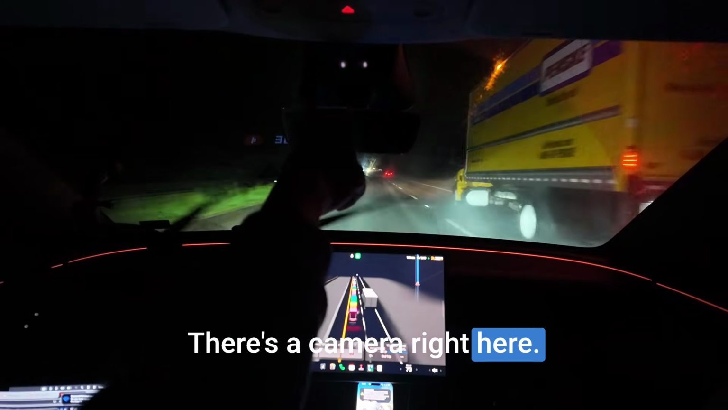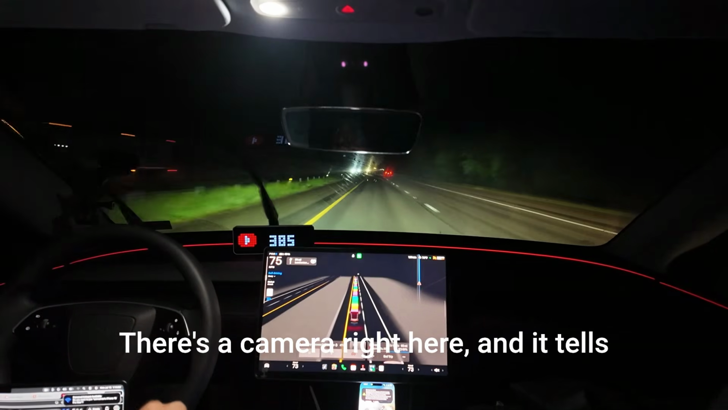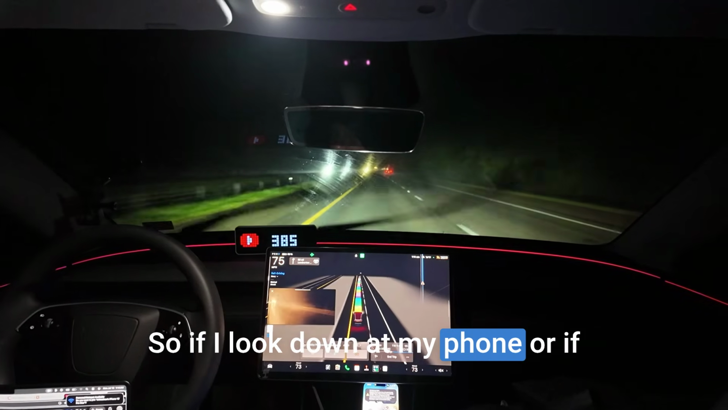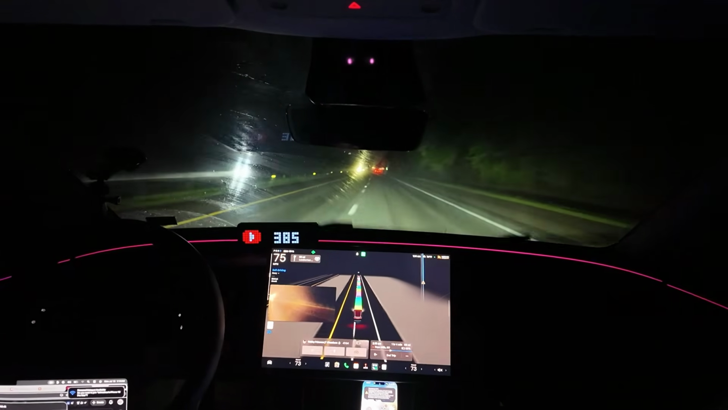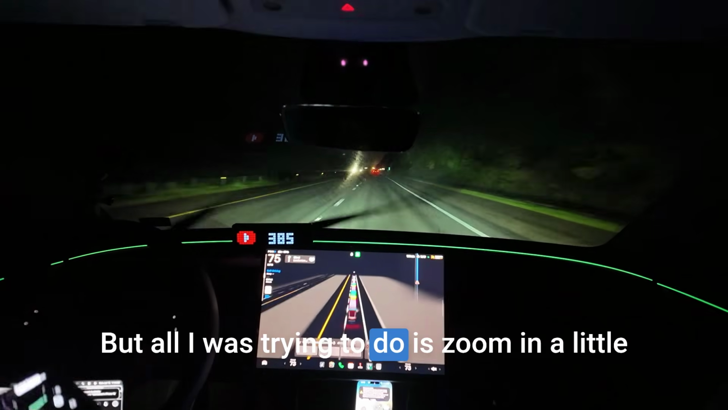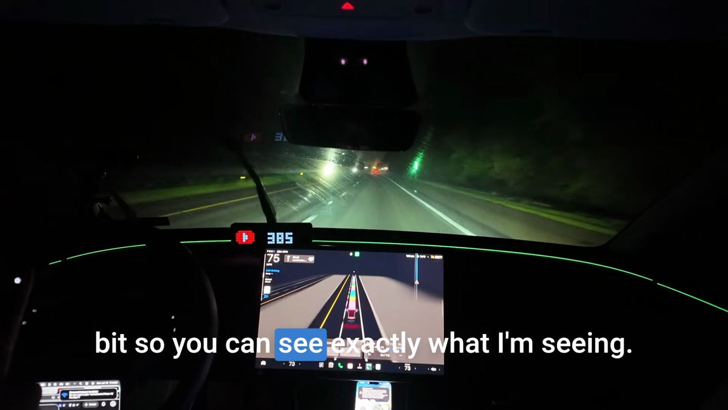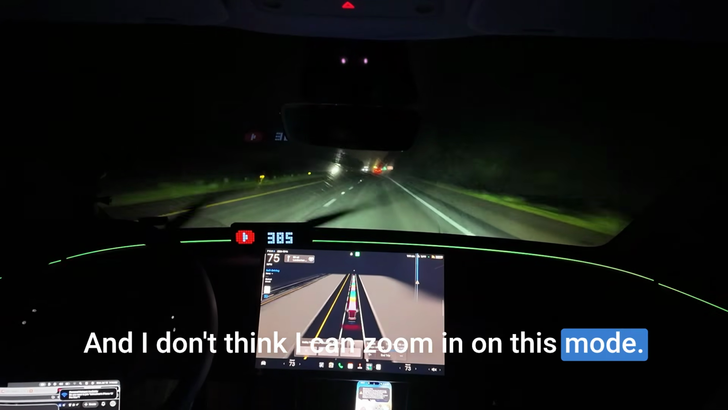There's a camera right here. I'll turn the light on real quick. There's a camera right here, and it tells me to please pay attention to the road. So if I look down at my phone or if I'm looking at another location, it's going to tell me to please pay attention. But all I was trying to do is zoom in a little bit so you can see exactly what I'm seeing. And I don't think I can zoom in on this mode.